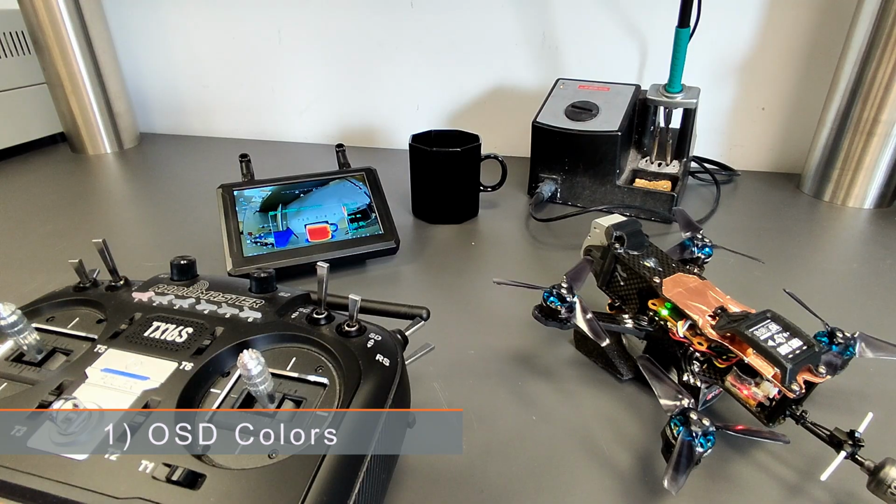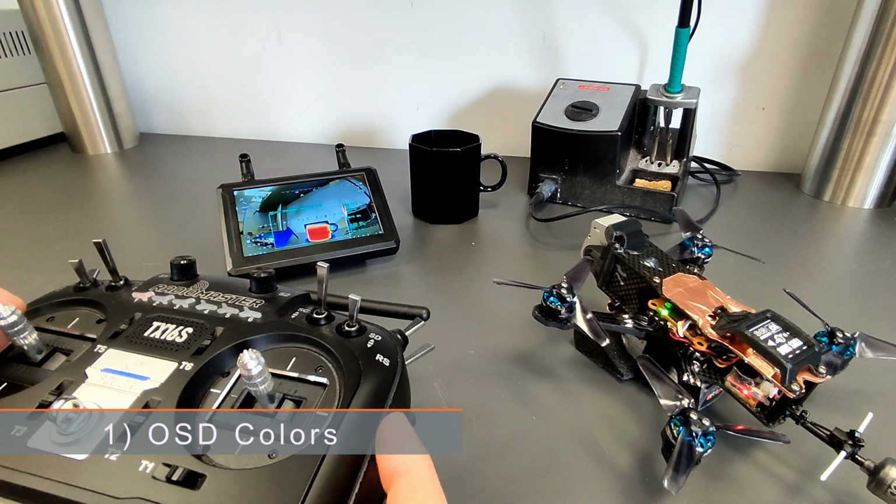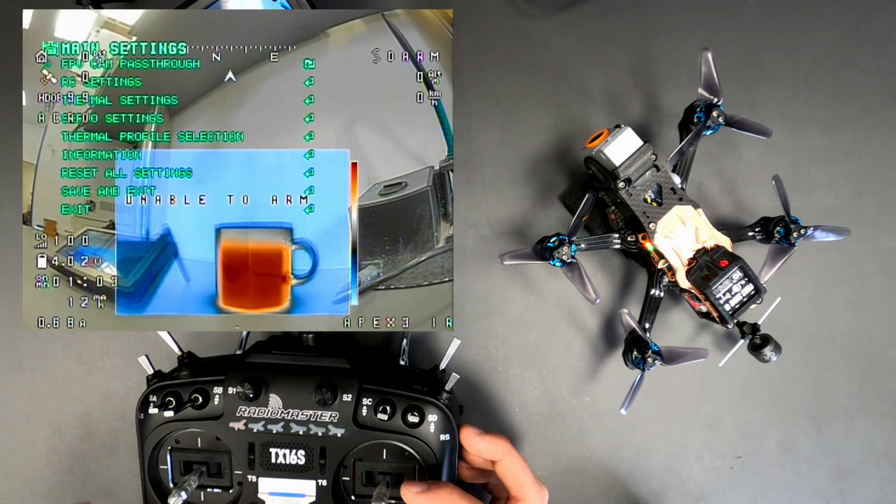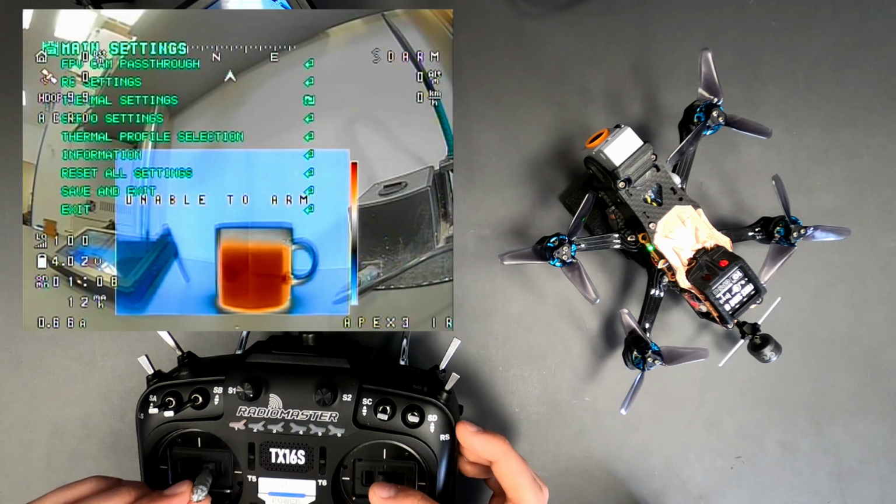Let's take a look into the new settings. Our first major innovation is the use of different colors for the OSD. We noticed that if you want to make quick settings while the OSD of the flight controller is active, it is difficult to distinguish the text.